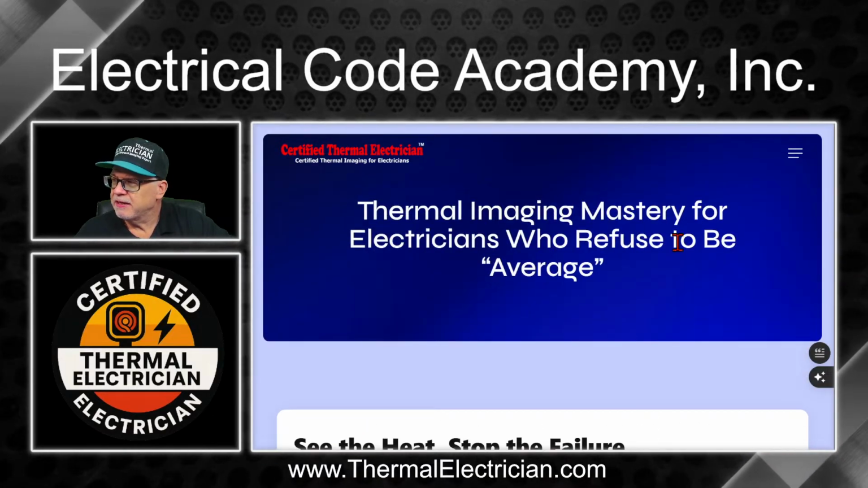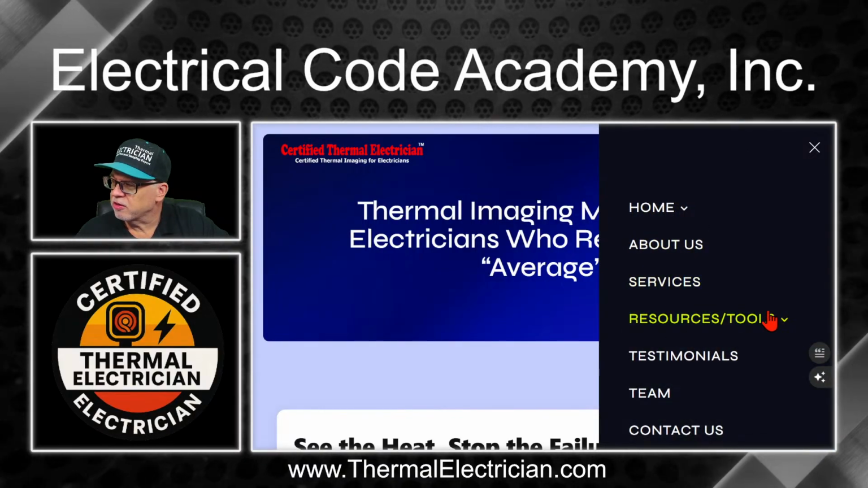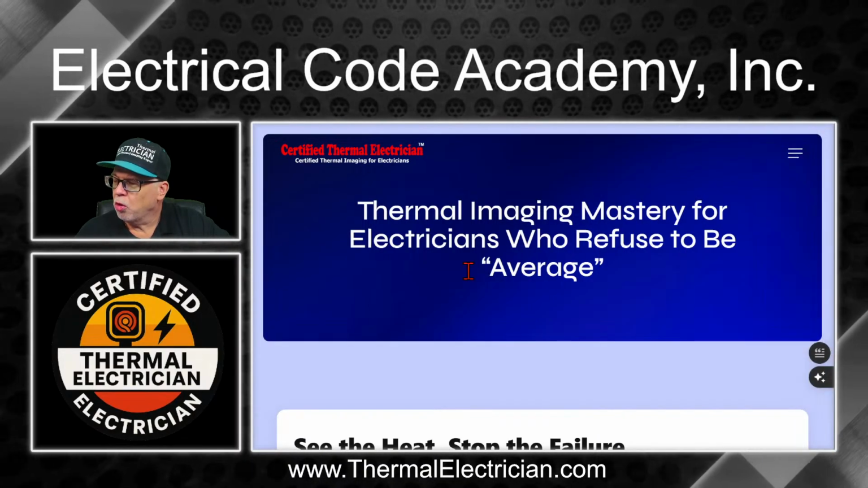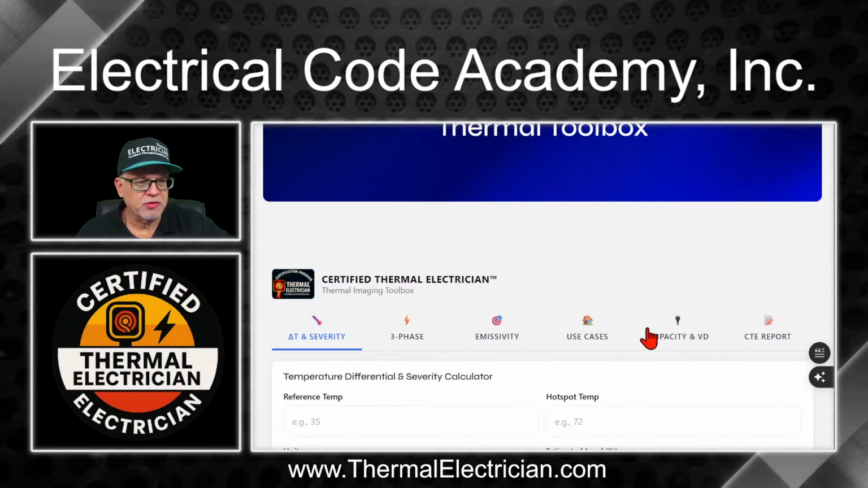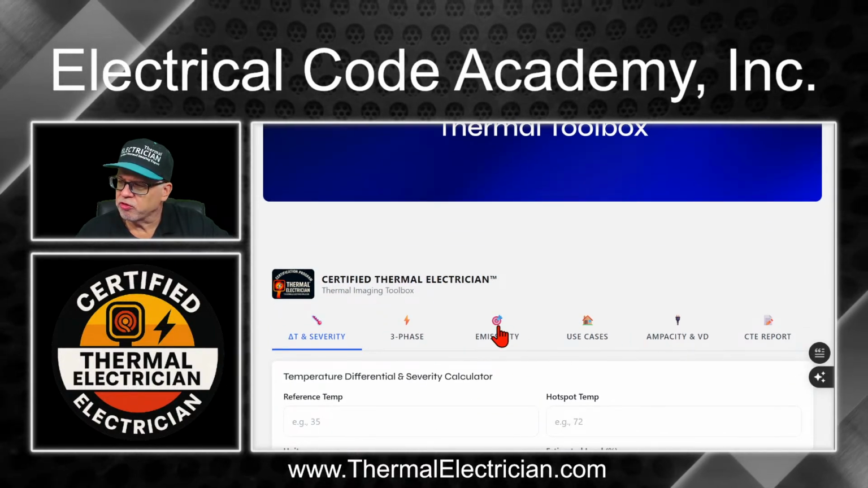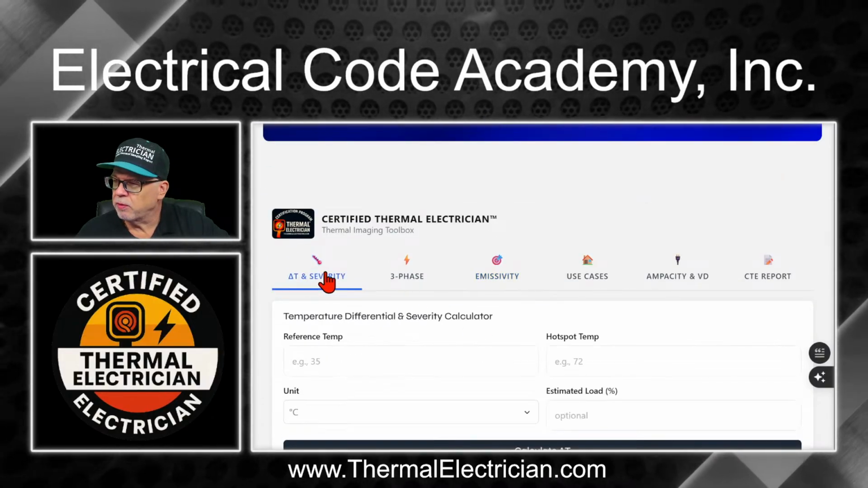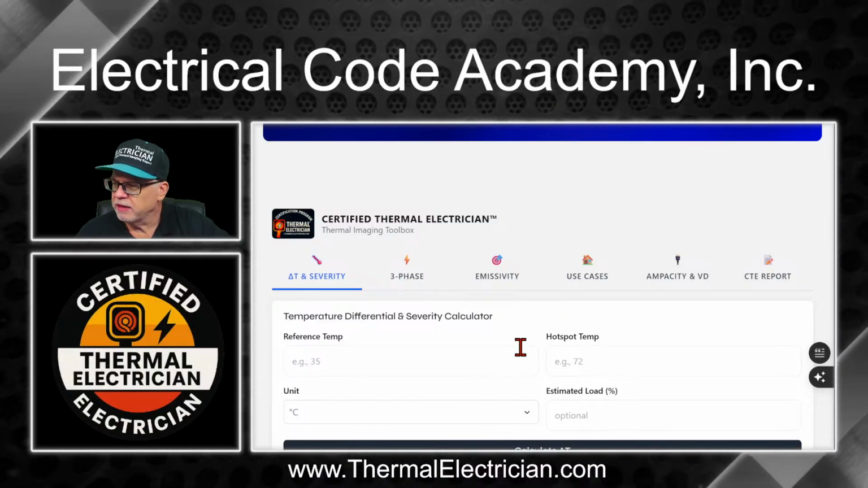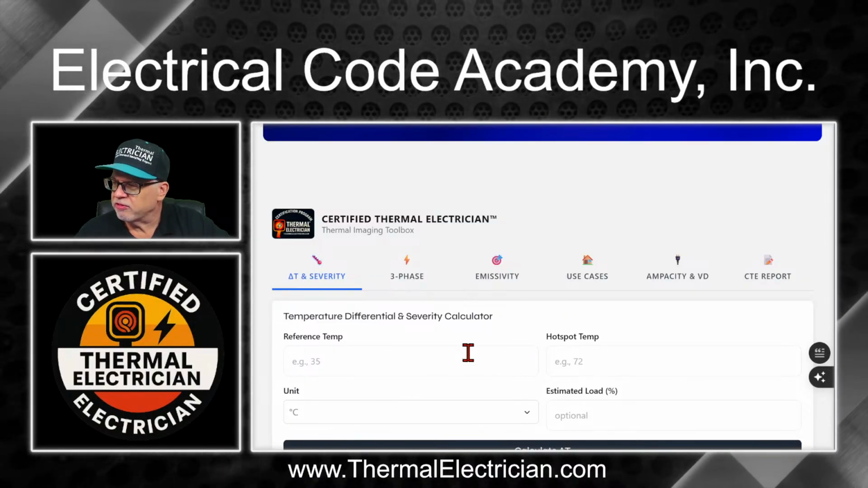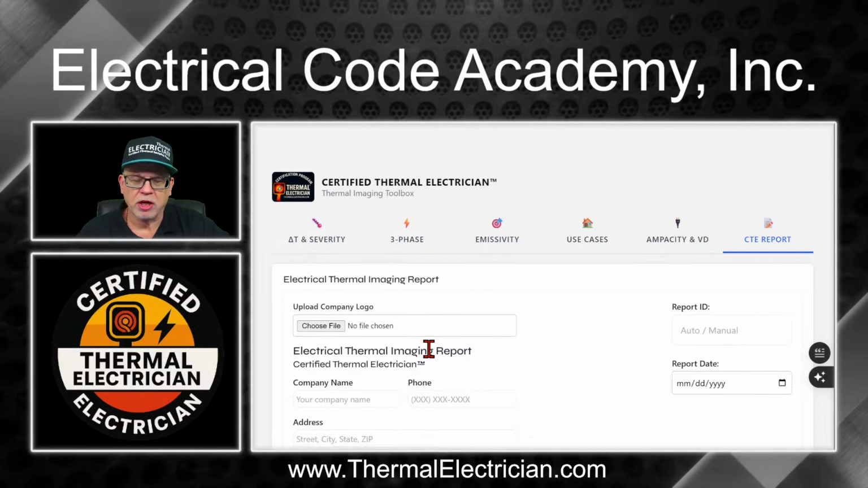So I'm also going to show you that you'll click this little thing and you'll see that there's a bunch of resources on here. One of the best resources we have for you is this toolbox. This toolbox is going to help you when you're trying to select the right emissivity for your camera. If you're trying to find the peer review on the delta T for the temperature, that's all differential. That's all here. We even have reports that you can add your logo to as well.